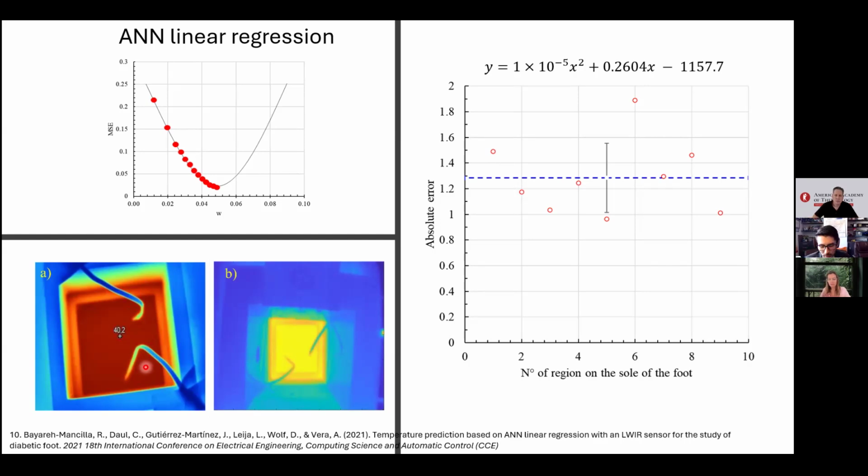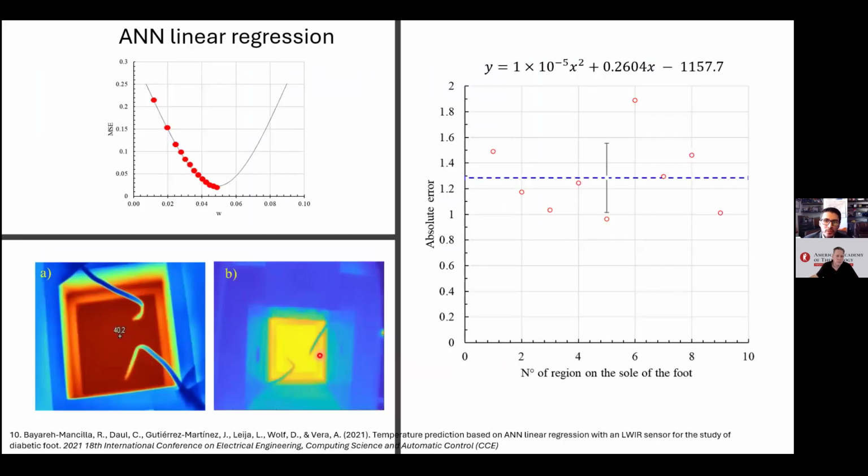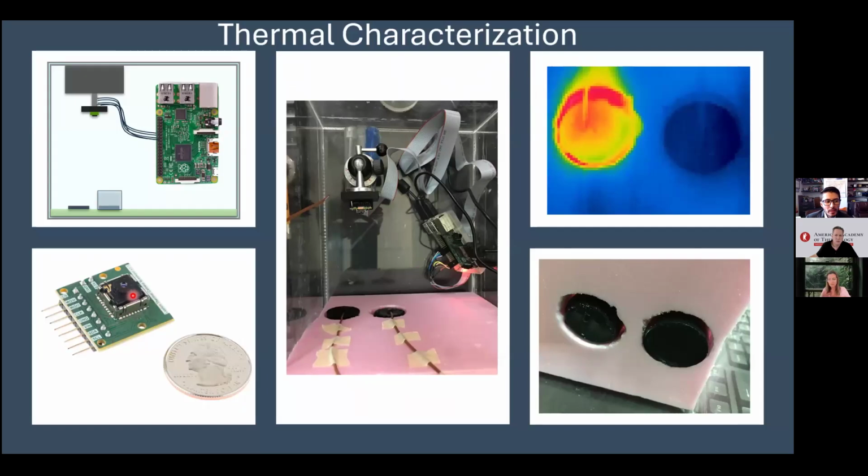Then we compared it with these sensors, Lepton 2.5 and 3.5, in order to retrieve these equations. So regarding the question, is this model applicable to any camera? No. It depends on the microbolometer resolution.